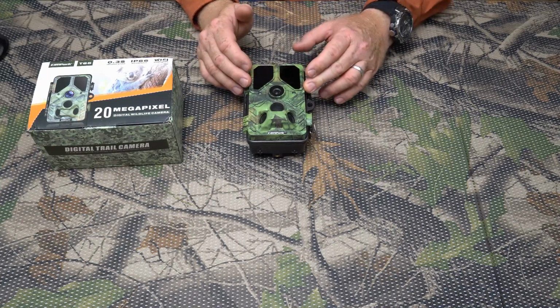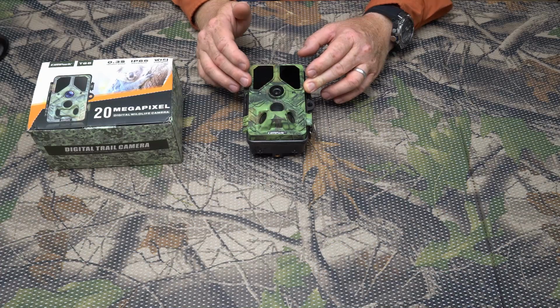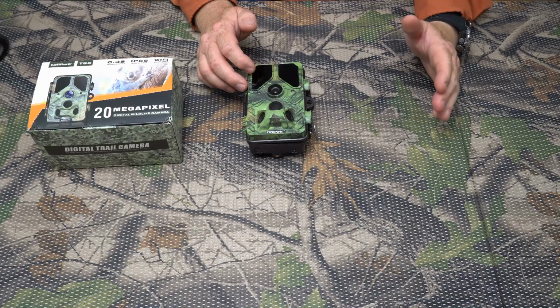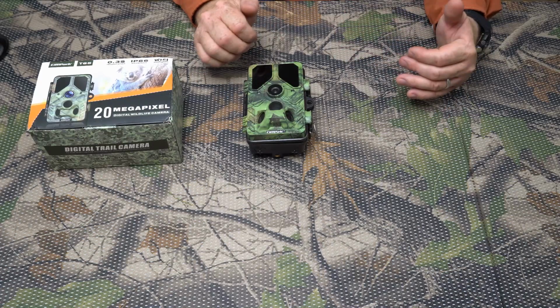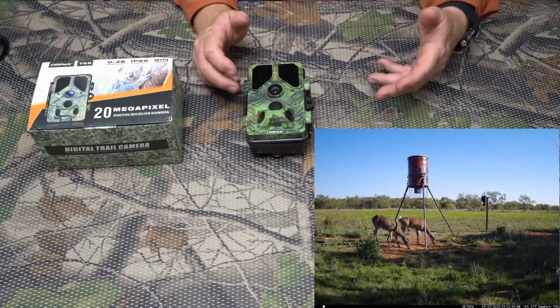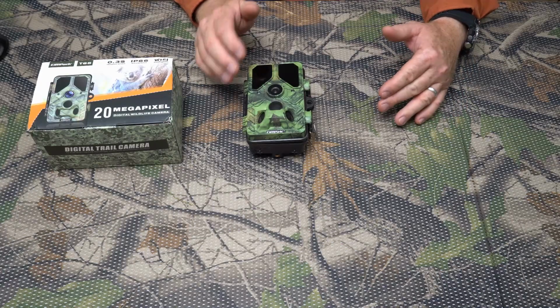But in the case of the T85, it actually shoots really good nighttime pictures for the no-glow light bulbs. And the daytime pictures are phenomenal. The color balance is just perfect on them. There's a lot of detail. These are some really great pictures out of this camera right here. I've got no complaints with the quality of the pictures of the camera.